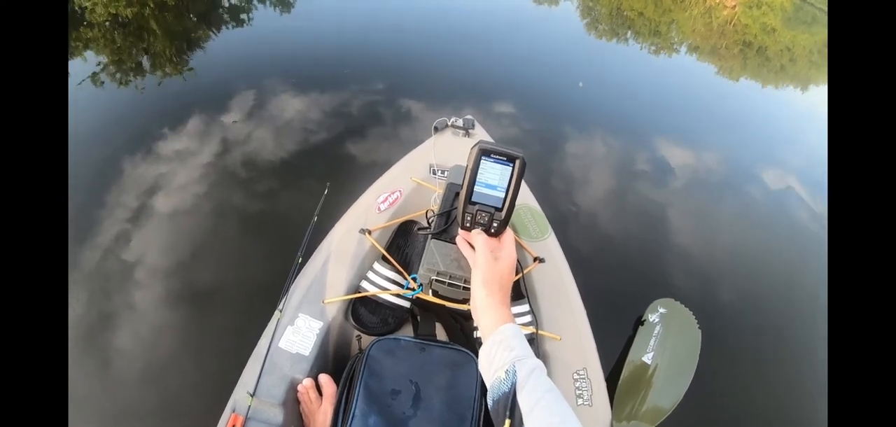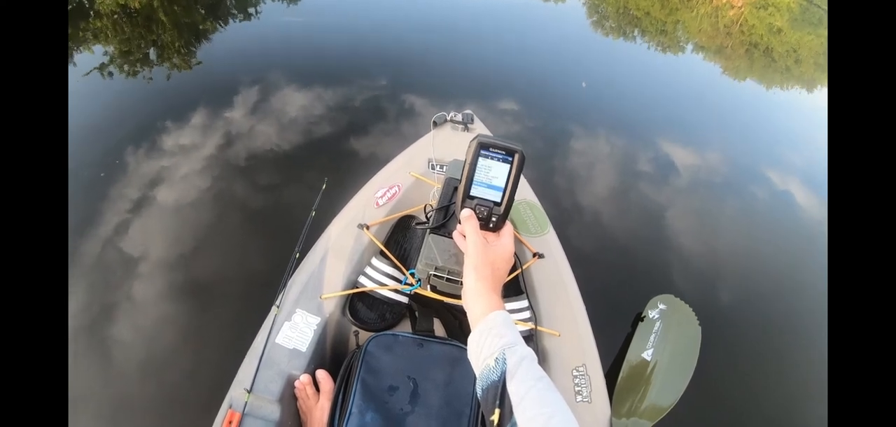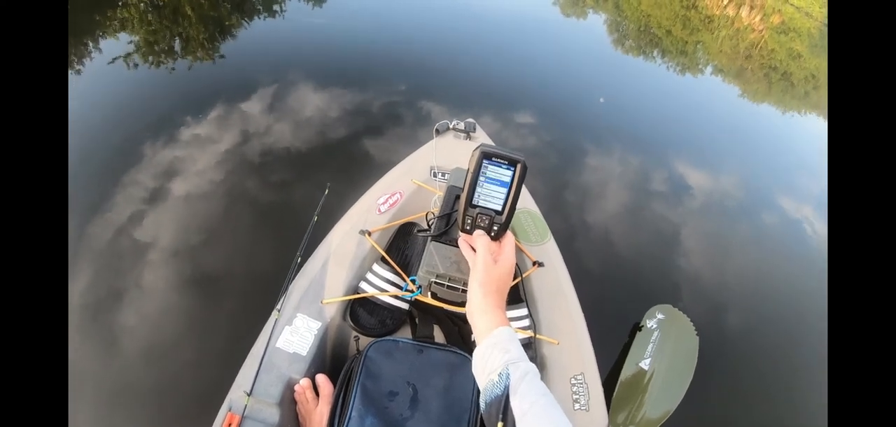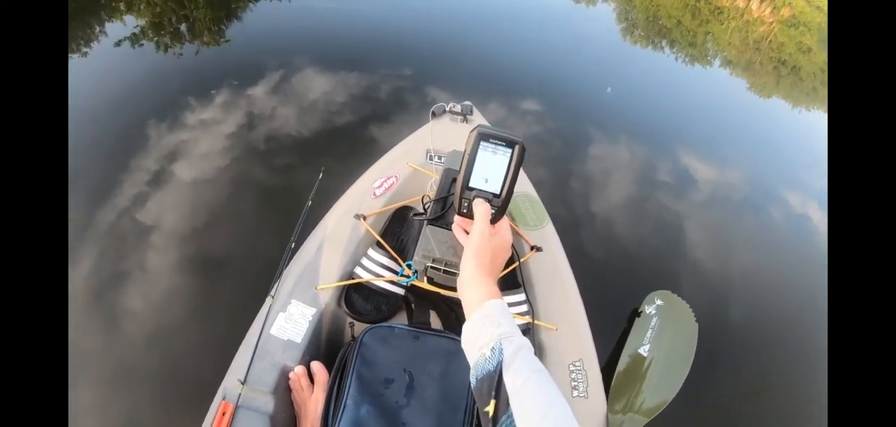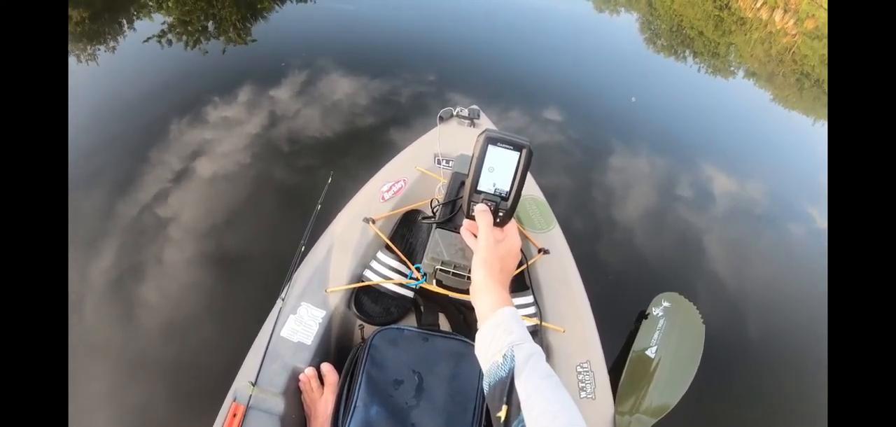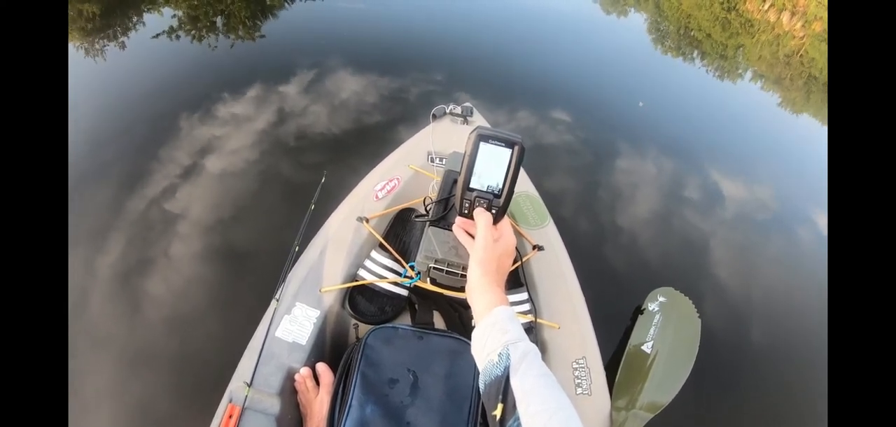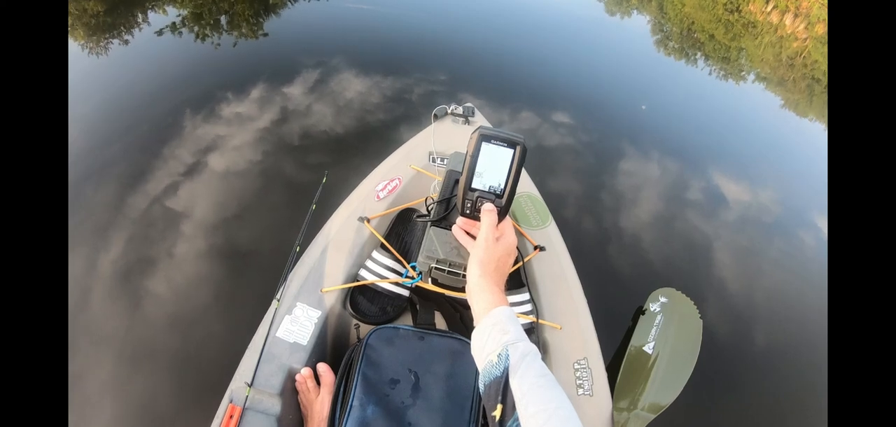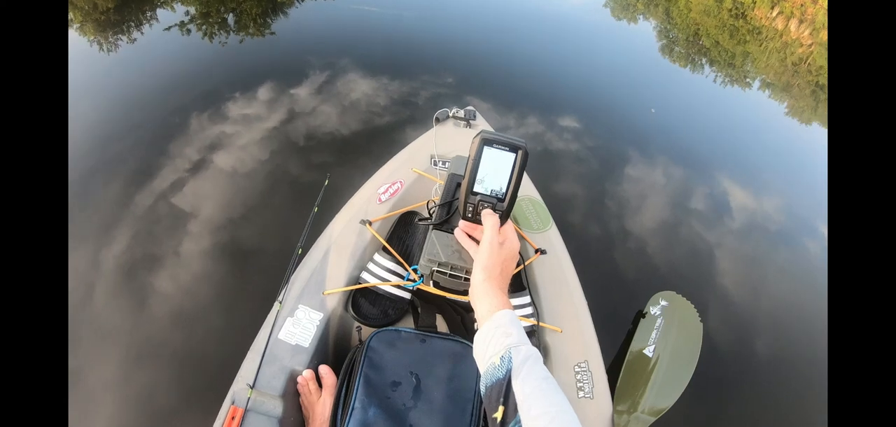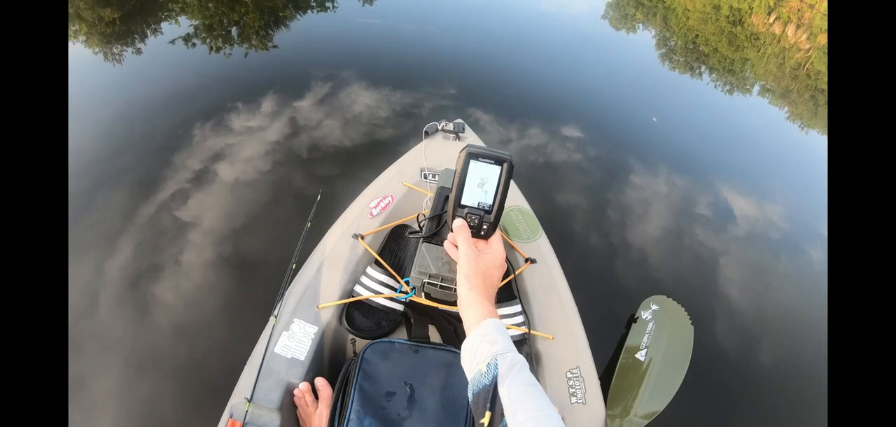That's fine. So now we go to the waypoint map. We should see that I caught a fish here. So now on the waypoint map, we can pan over and see that we caught one fish here. And it's just nice to be able to see that we caught a fish here.